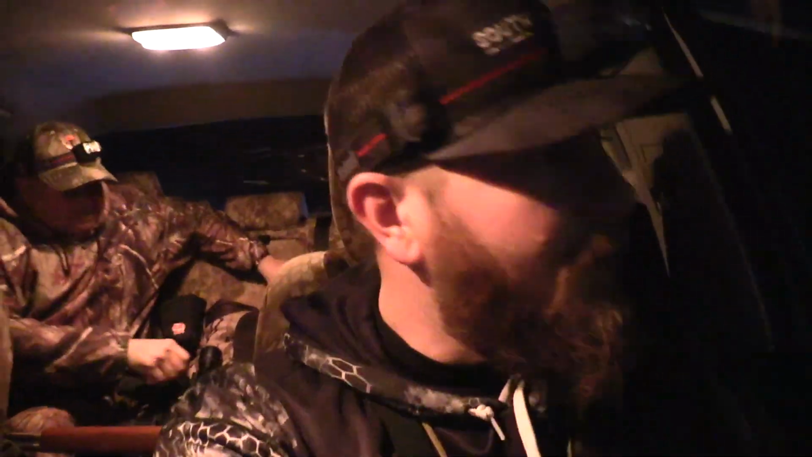Let's go have some fun, shoot some dogs in the face. Alrighty, guys. We got everybody in the truck. We're getting ready to go to the first spot. We got to go with this landowner, but get him out of the way, and then we're free roaming from there. First property should be a pretty good one, so let's go see if we can get on them.